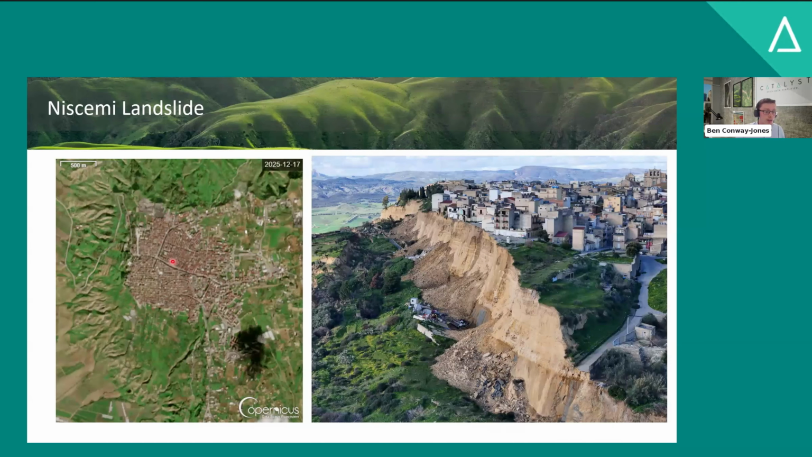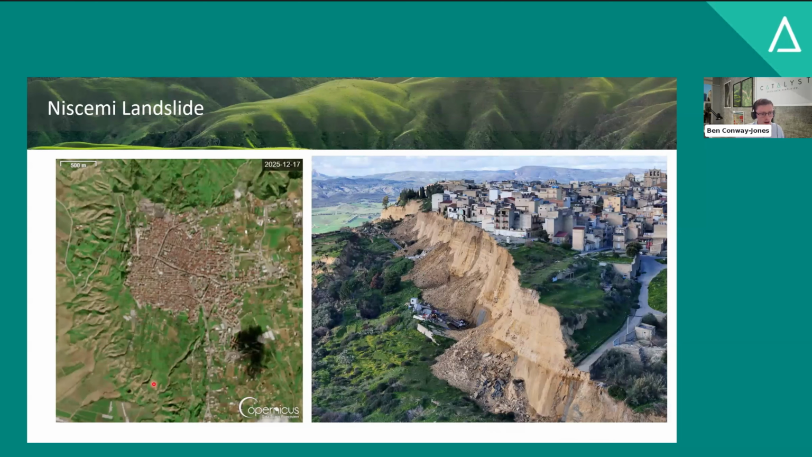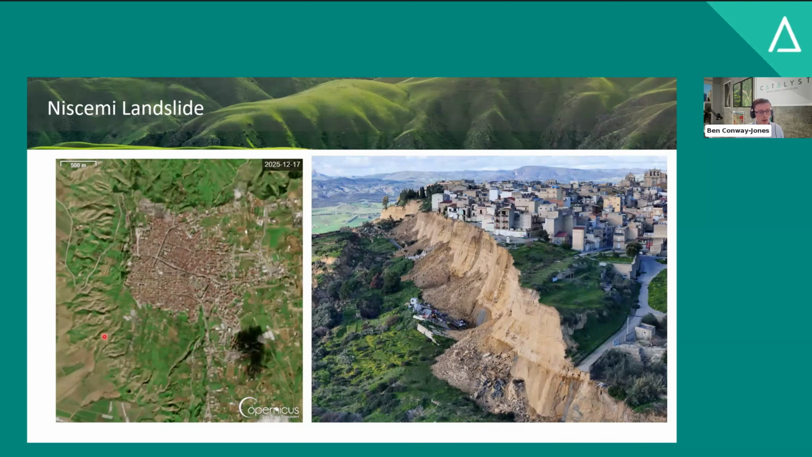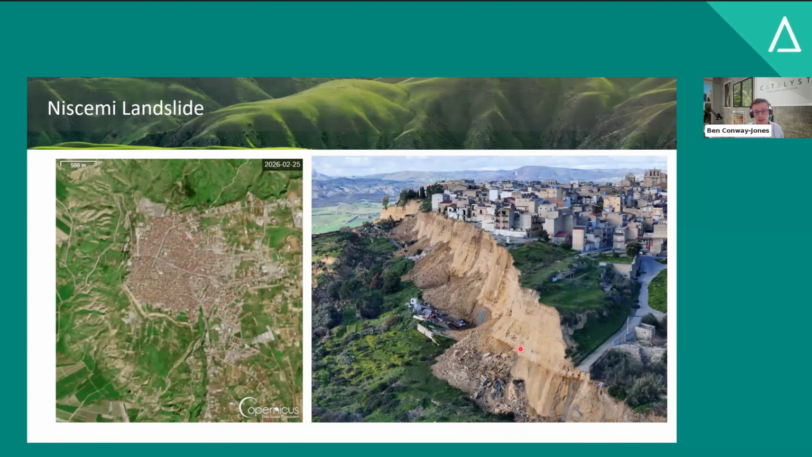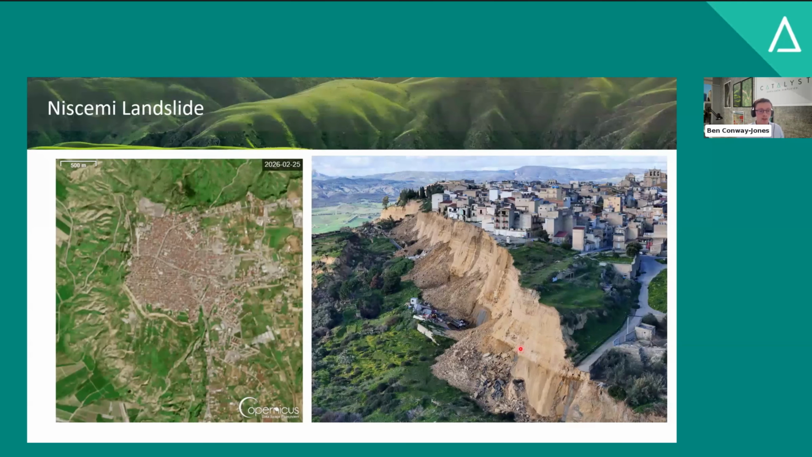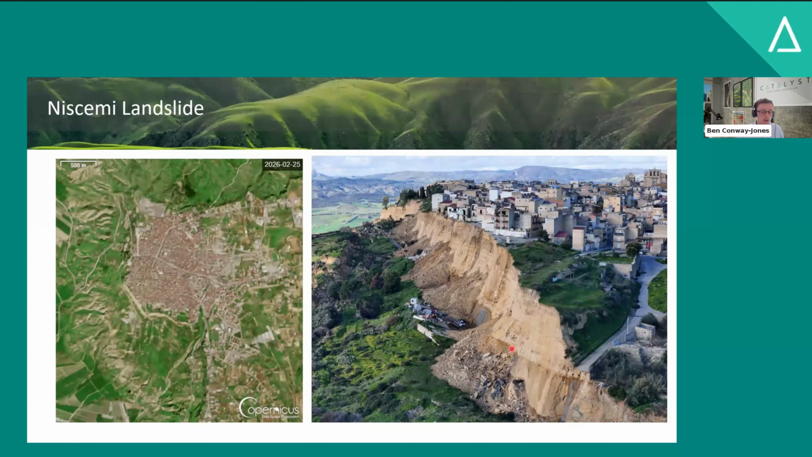On the left-hand side here, we can see a before and after optical satellite image. And you can see this entire block to the south of Niscemi, which is sort of more than a kilometer by kilometer in size, moving by tens of meters. And this is a really dramatic slide. On the right-hand side, you can see an image like that you'll see all around the media associated with this event of the really dramatic headscarp, which demonstrates this kind of 6, 7, 8 meter drop associated with the slide.